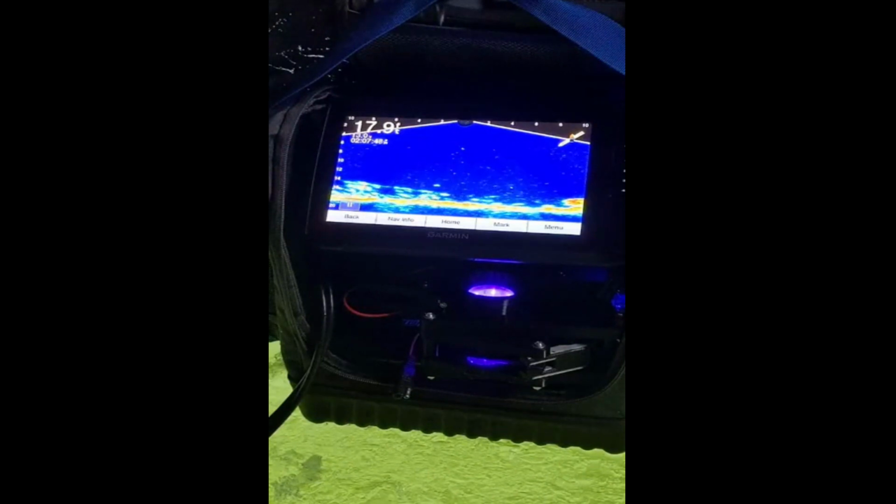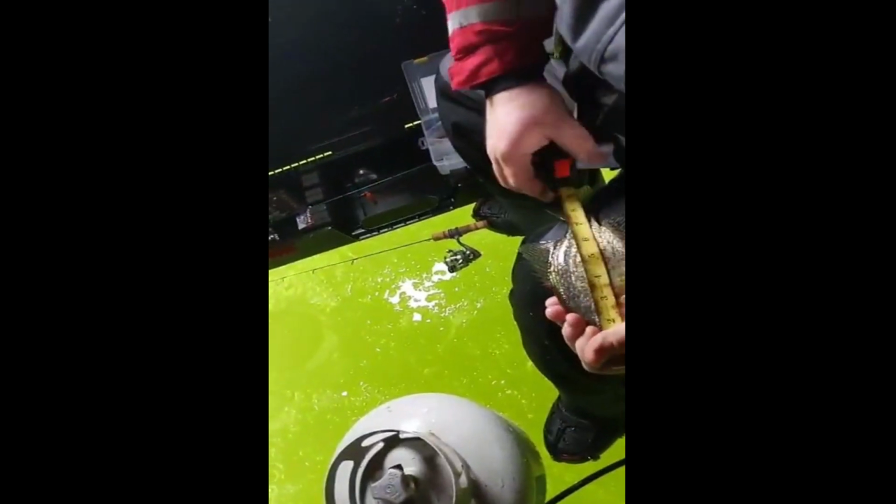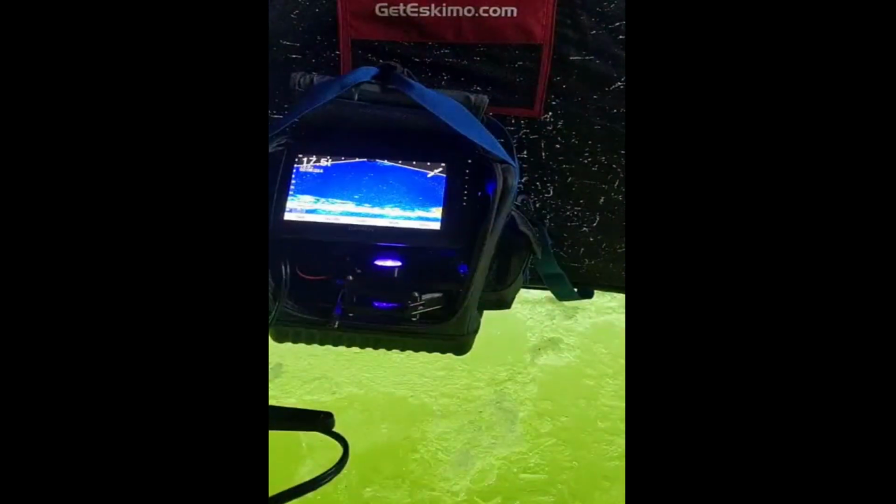There you go. Let's just see what we're catching here. Make sure to burn like 3 inches before you start at his lips. For sure. Probably 9. Yeah, probably 9.5, 10 inches. It's not too bad. Especially nice when there's that many of them, though. Yeah, stacked. Hundreds.